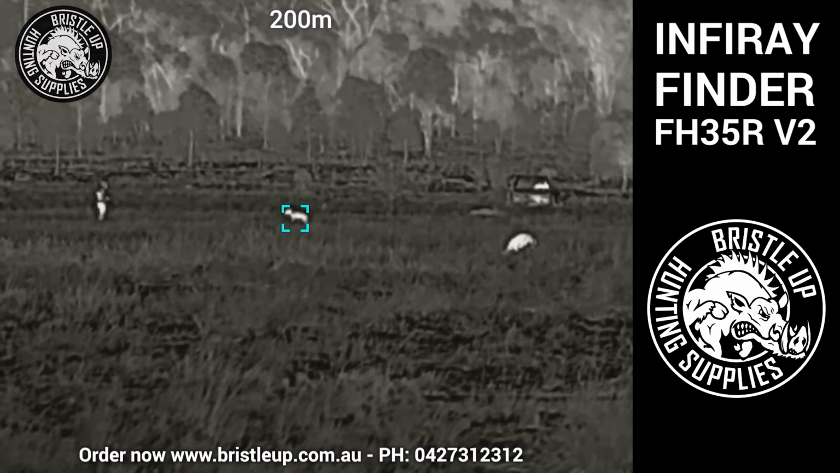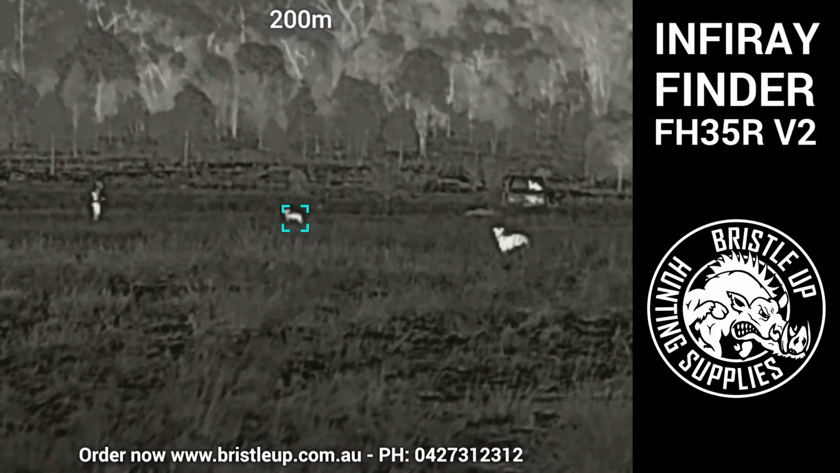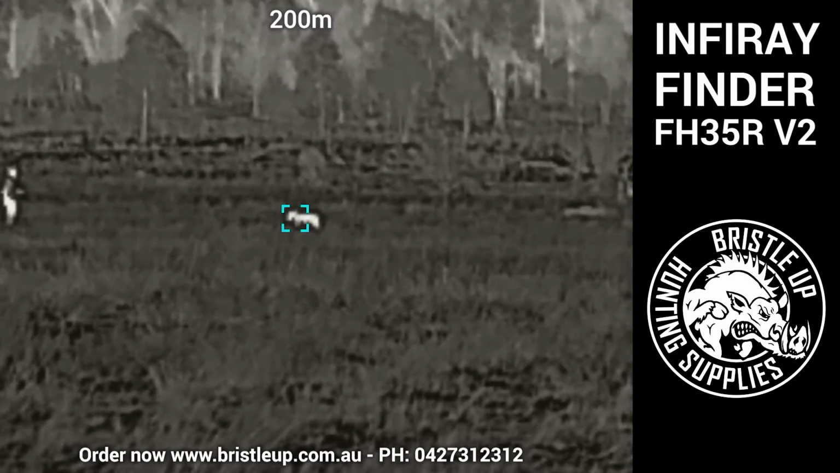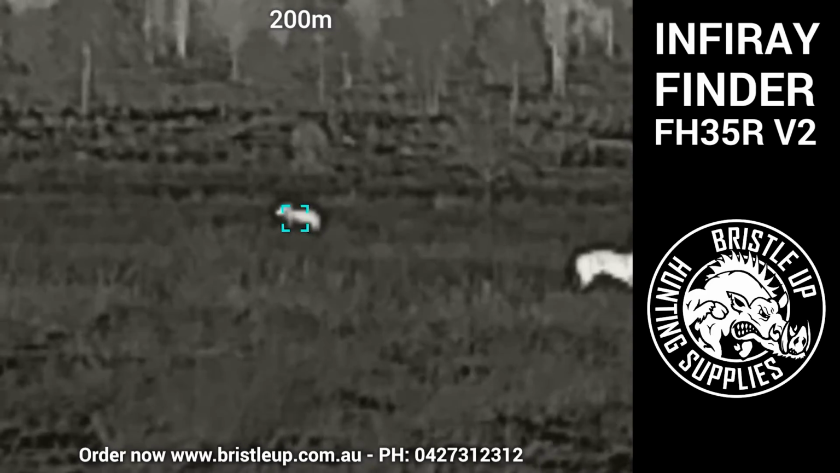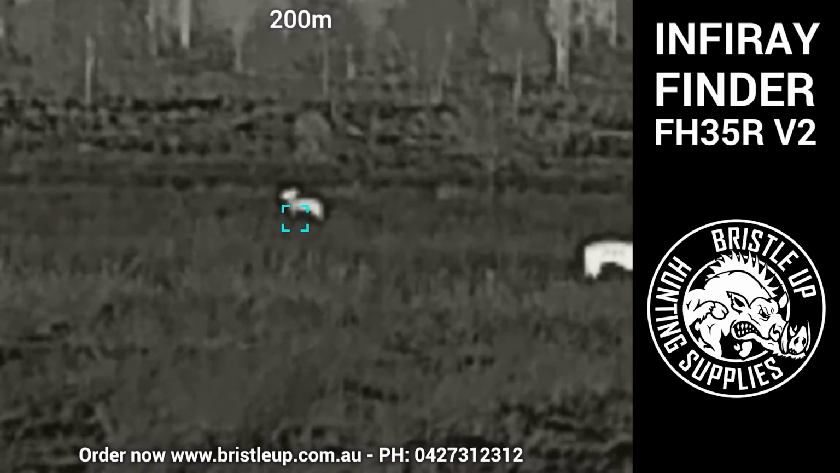Moving out to 200 meters, we have another one of our dogs tied up out here. You can just see him there. The grass is a little bit high, cutting off a little bit of his body there, but you can see him poking up over the grass. Now as we zoom in, you can see the detail on the landscape behind him, and he's just sort of chilling out, having a bit of a chill session.